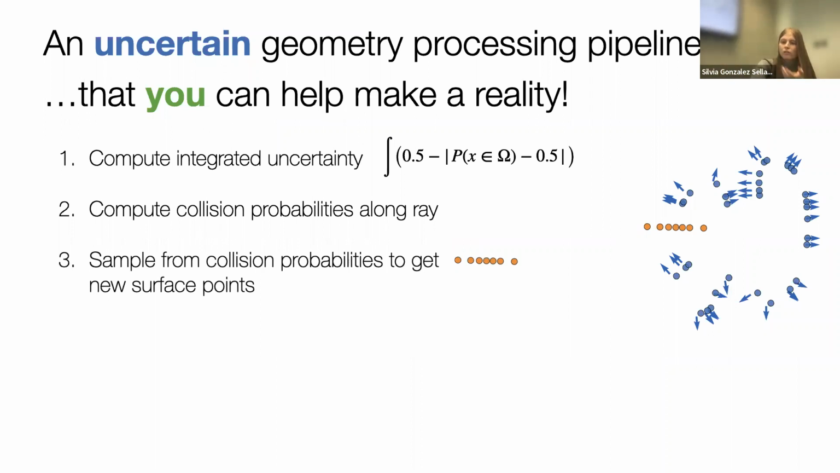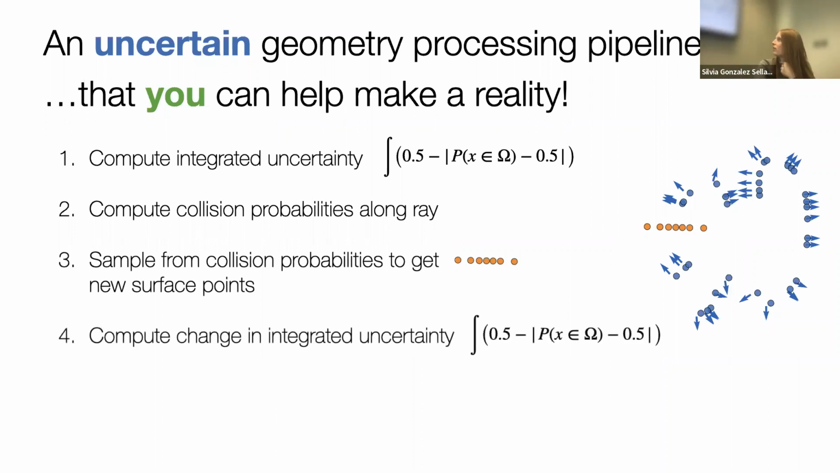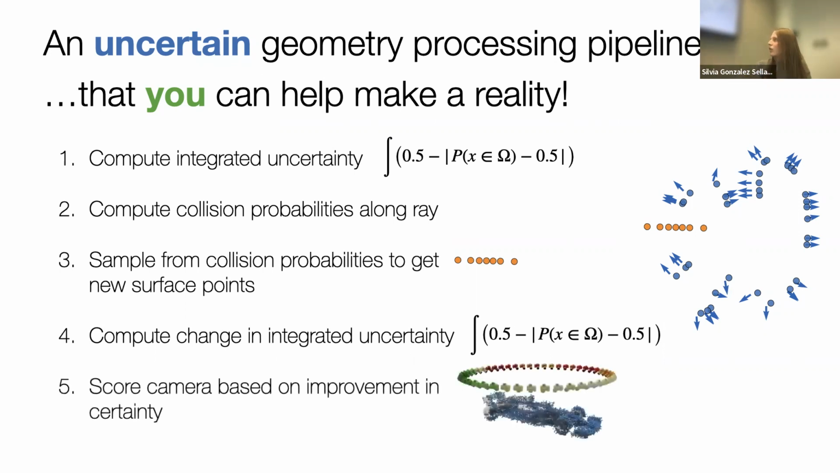And for each camera position, we asked, what is the change in integrated uncertainty? So how much better did the reconstruction get? We scored the cameras based on the improvement in certainty. And we did it in this direction, from top to bottom.